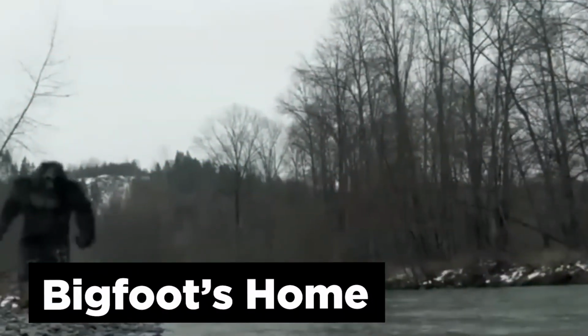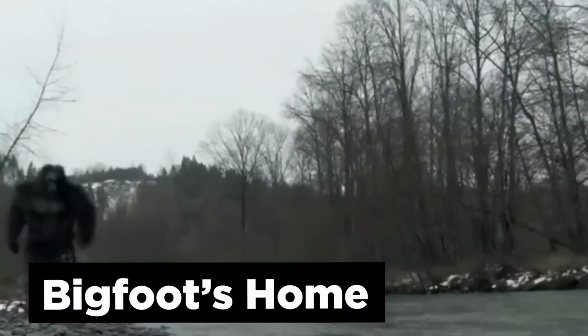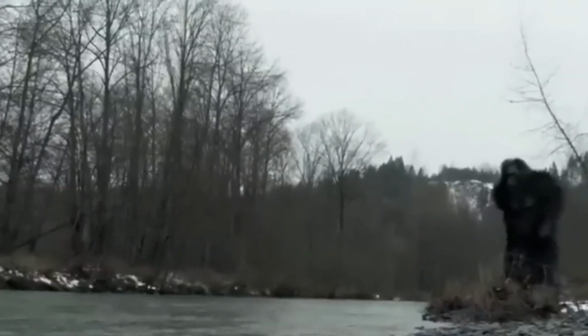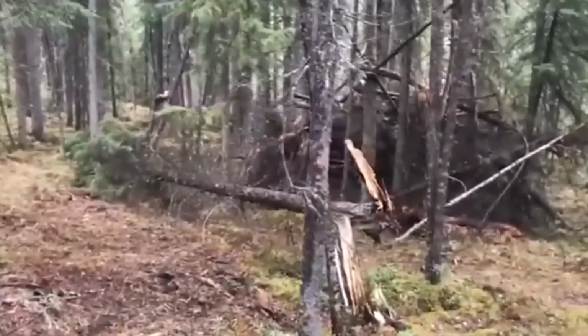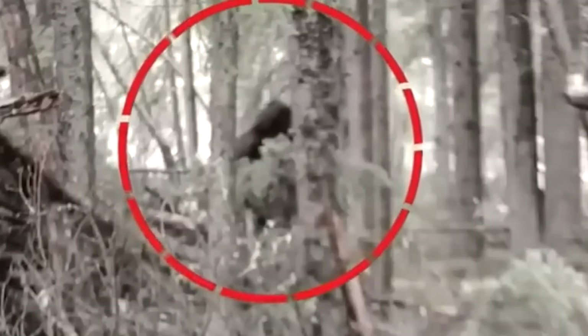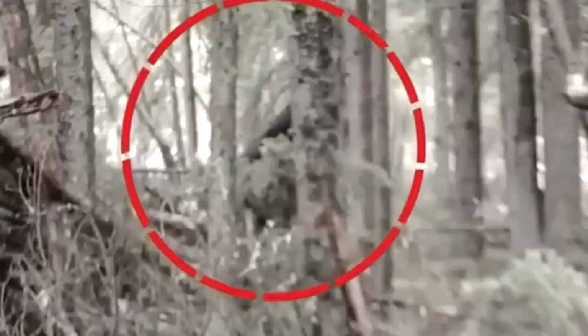Bigfoot's home. By now, we've all seen plenty of footage of Bigfoot, but this gentleman took it a step further. He went on a search for Bigfoot's home. He claims he found a strange structure built deep in the woods and decided to set up a trail cam right in front of it. And as you can see, as nightfall came, a shadowy figure appeared behind the structure.